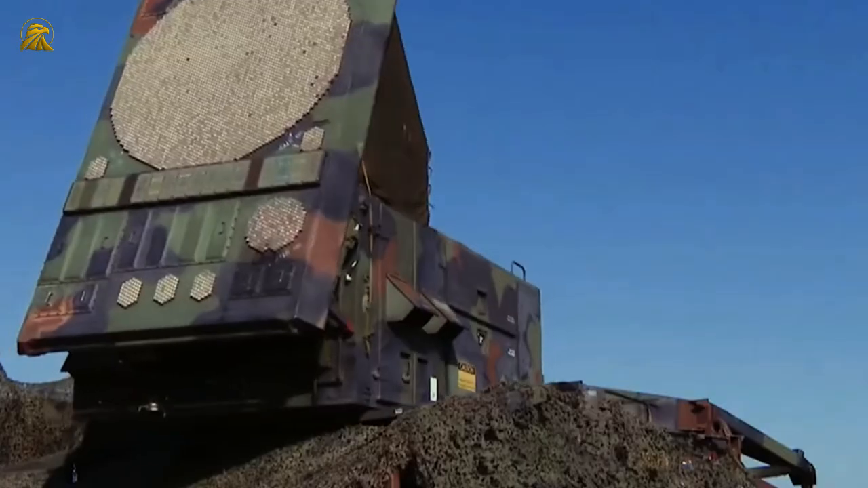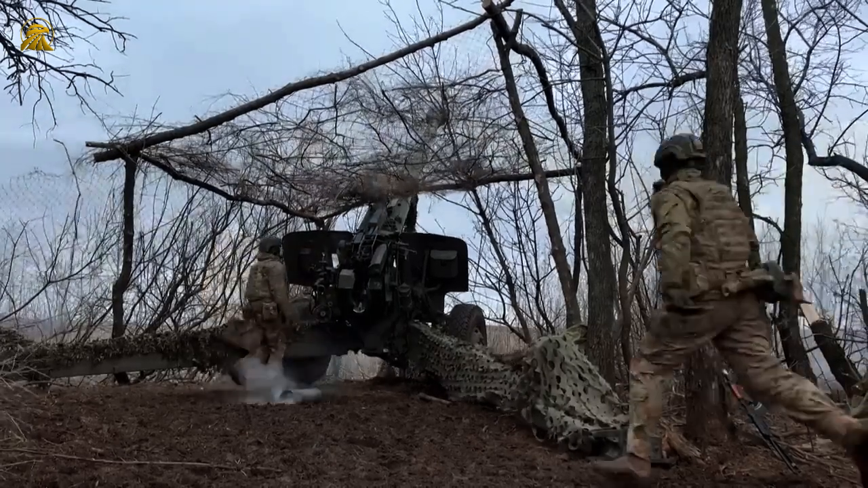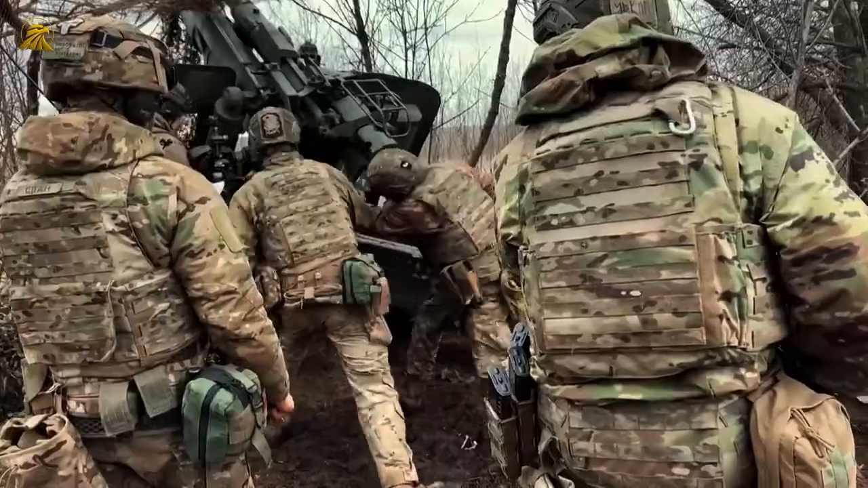The shooter must control their breathing, sync the trigger pull between heartbeats, and make microscopic adjustments based on experience and intuition. Technology provides the data, but the human executes the shot. While Ukrainians were perfecting their long-range tactics, Russian forces faced a growing problem.